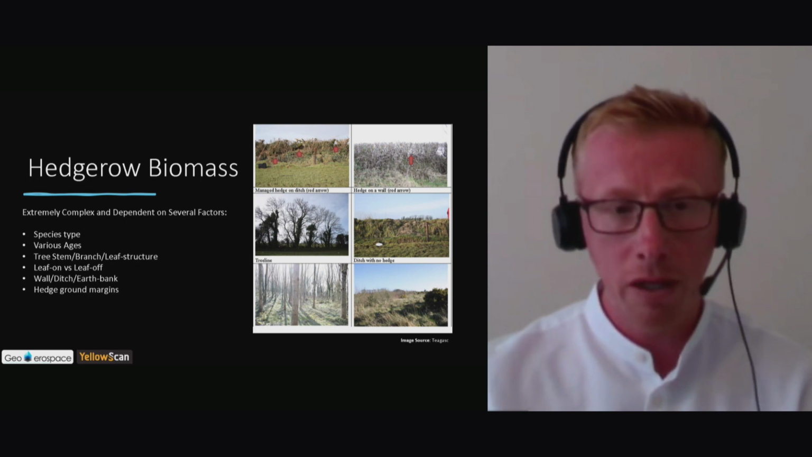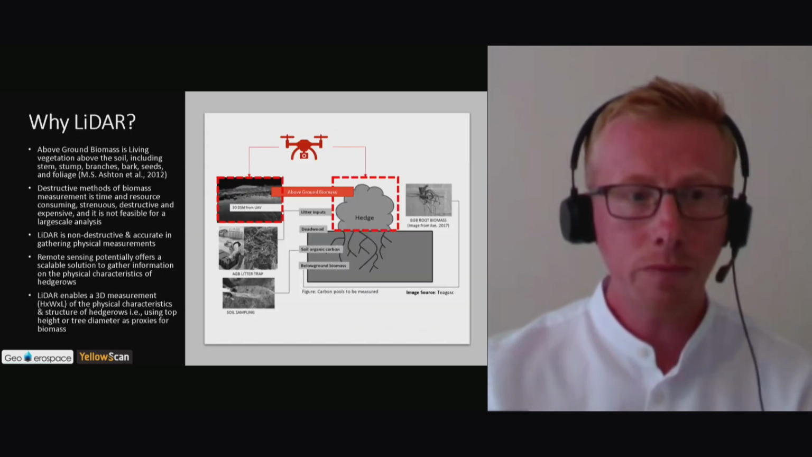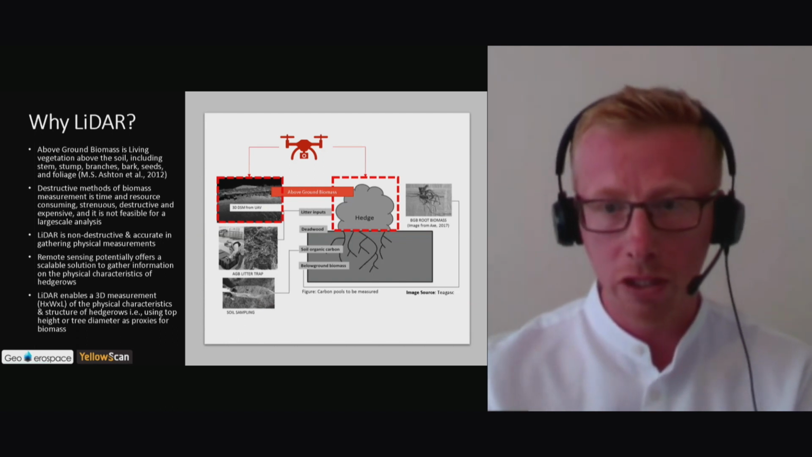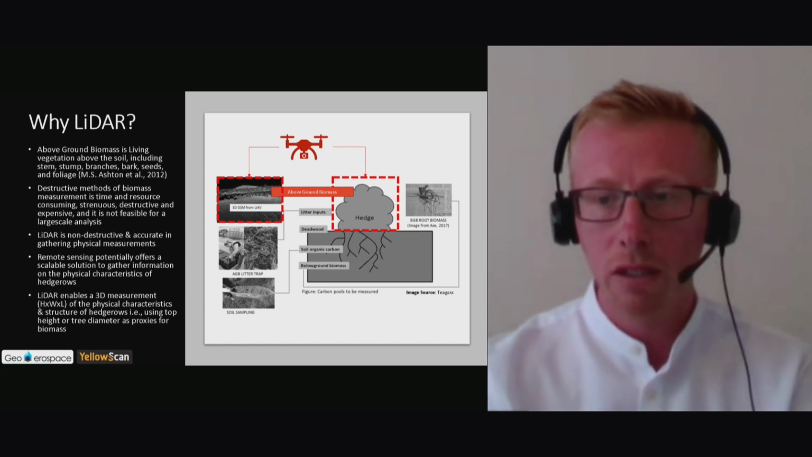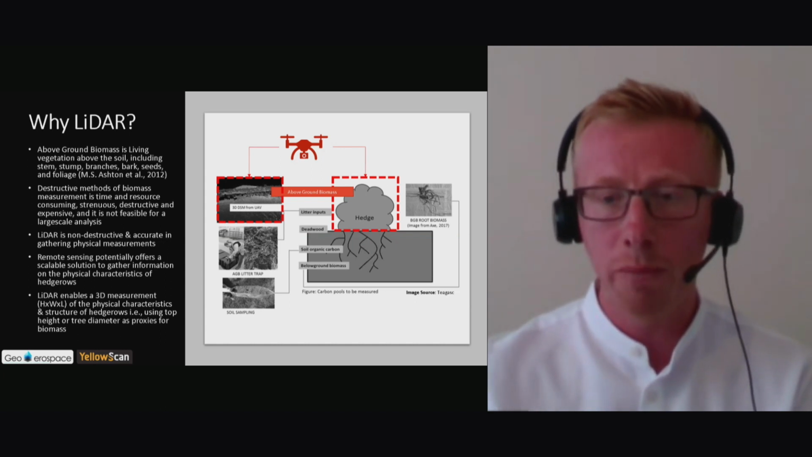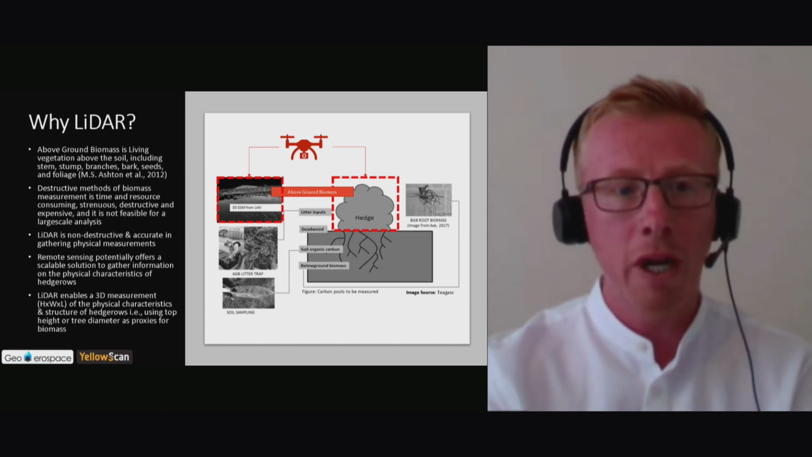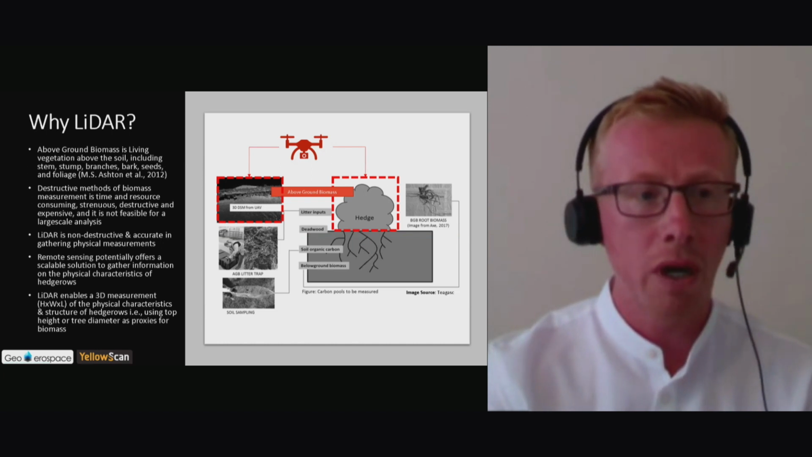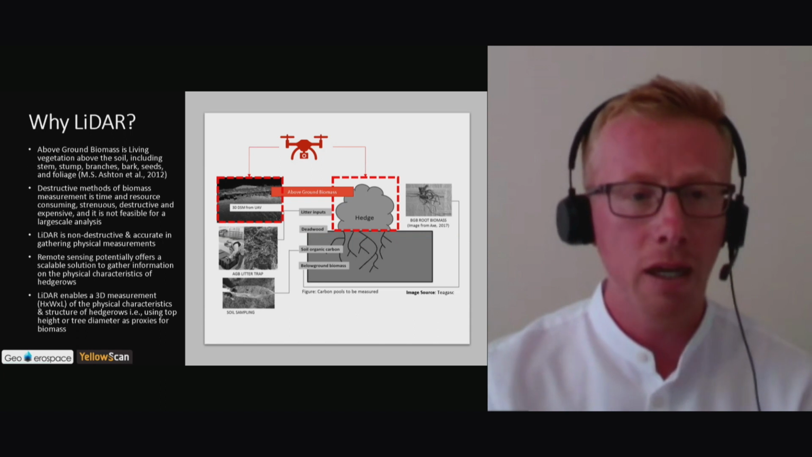But LiDAR does offer an excellent solution in trying to quantify that 3D measurement. And then you can see the same image on the right. I guess it's just to highlight that the only piece we're talking about here is the above ground. Obviously, we can't deal with below ground at the moment. So it's the above ground measurement we're interested in. And above ground biomass is living vegetation above the soil, including stem, stump, branches, bark, seeds, and foliage. So it's that physical timber or woody structure, leaf structure.